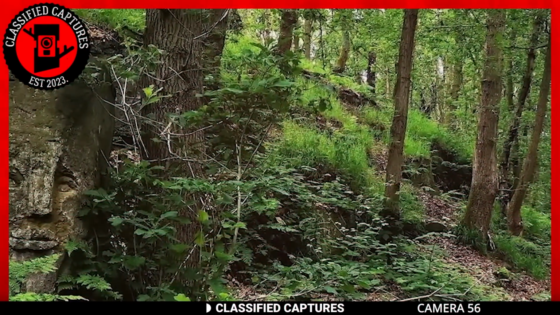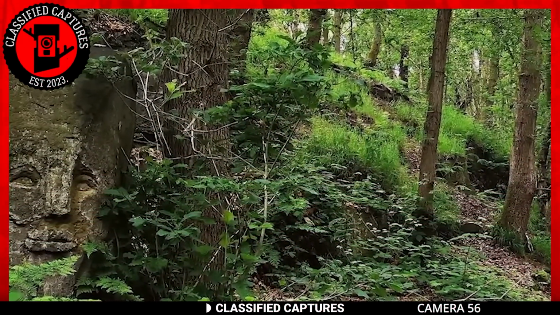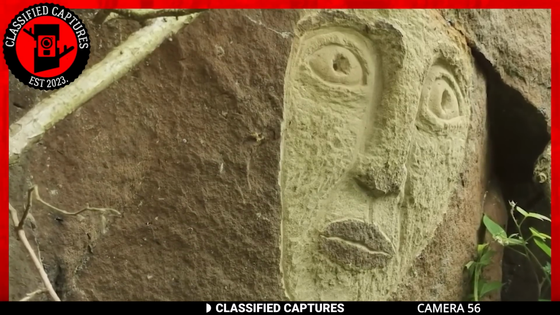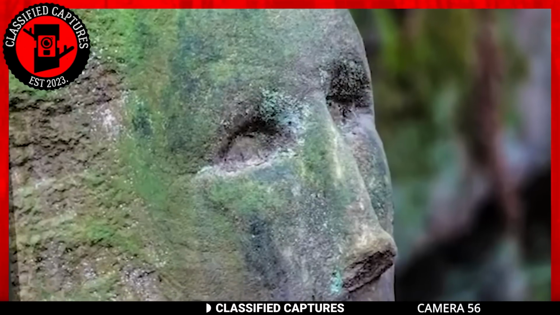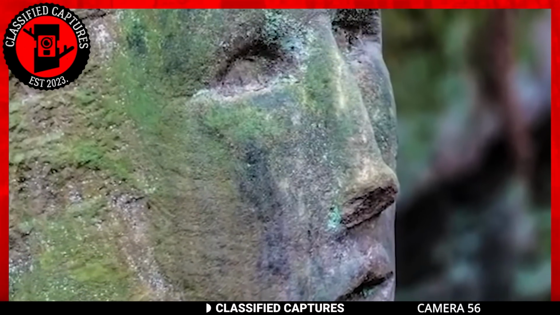Hidden among the tranquil woods of England, where ancient trees and age-worn rocks stand as sentinels of nature's timeless beauty, a peculiar phenomenon awaits those who venture deep into the forest. Carved into the bark of trees and etched into the rugged surfaces of rocks, a gallery of faces emerges, each with its own unique expression and enigmatic aura.